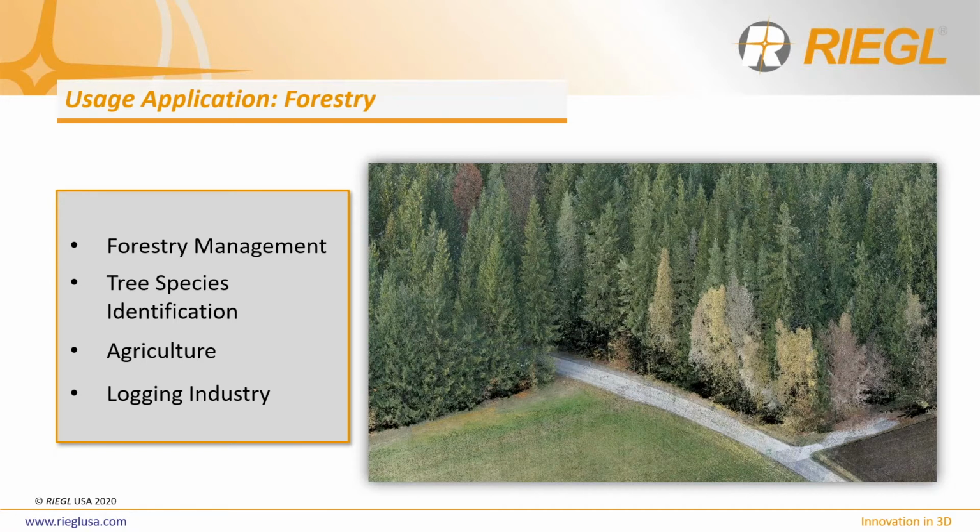Our next application that we will look at is forestry. Whether you are a company that deals with forestry management and controlling and monitoring vegetation growth, or a university that is trying to identify local tree species within a project region, RIEGL has UAV-mounted LiDAR systems to help you capture your valued data.